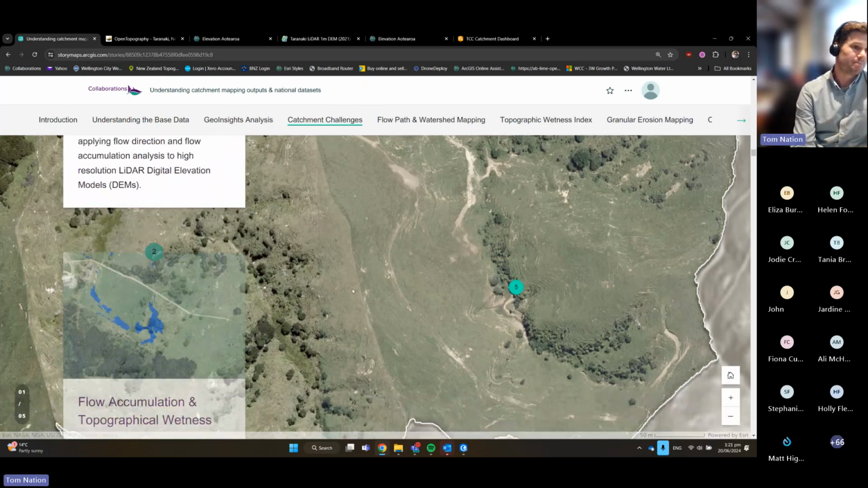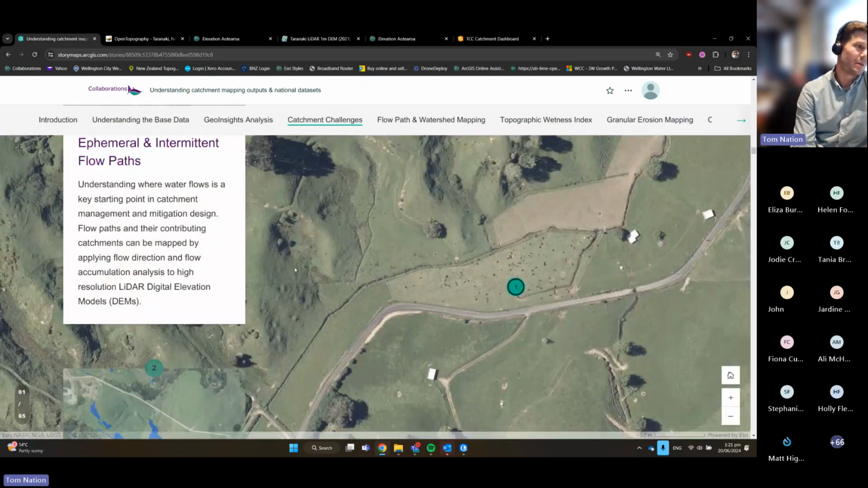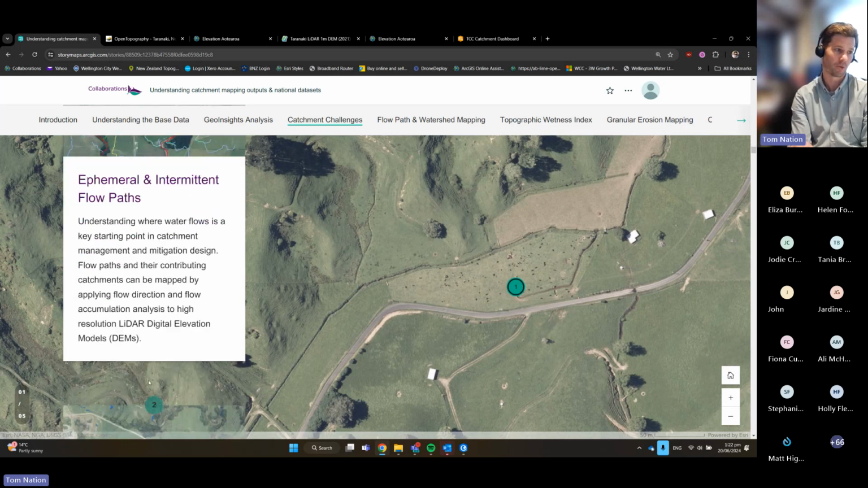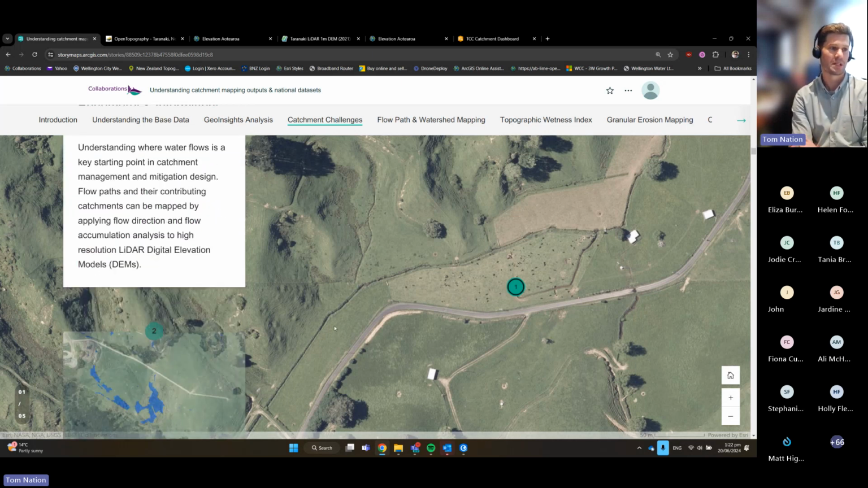So, sorry, I'll zoom back a little bit. So here we go. We want to know a little bit about, and you can see some stock on this image here, but ephemeral and intermittent flow paths are a key consideration. So understanding where water flows can be a really useful starting point in catchment management and mitigation design. And flow paths, but also importantly, their contributing watersheds can be mapped by applying the flow direction and flow accumulation analysis to the LiDAR and the DEMs more specifically that we've shown you before. So that's one useful, and it's the first bit that we started looking at.